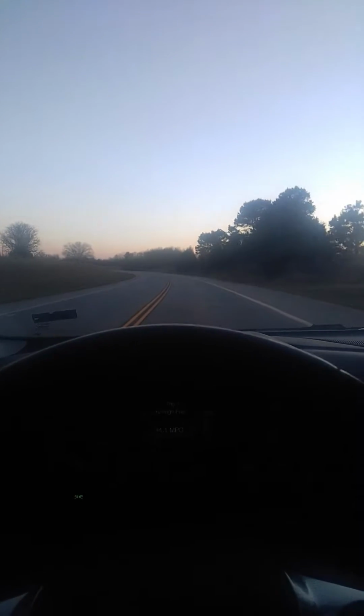You see, we have a solid yellow line right here in this curve again. It's because you can't see what's up there. So if you were going to pass somebody and all of a sudden you meet this car that's coming, it could be a bad thing. You could have a head-on collision.